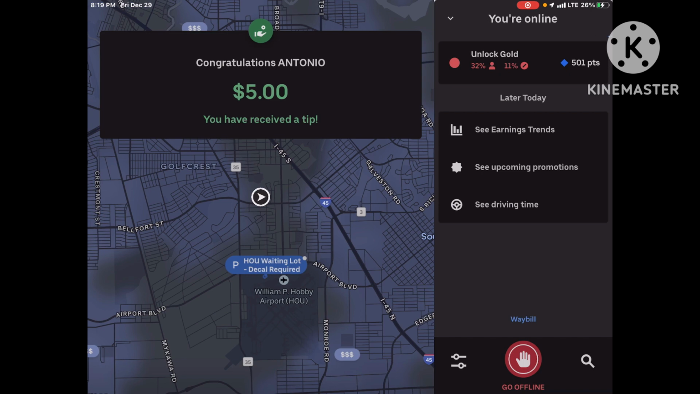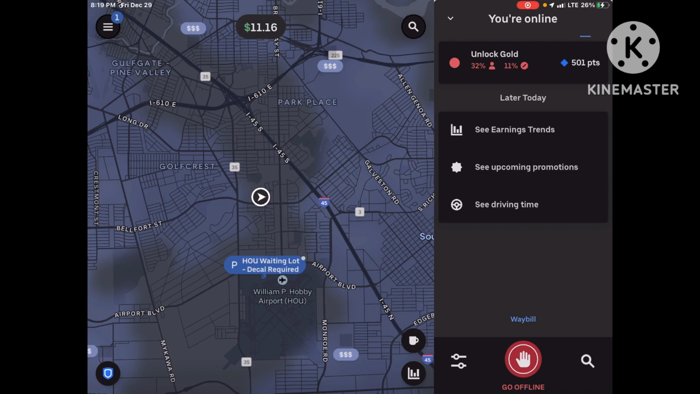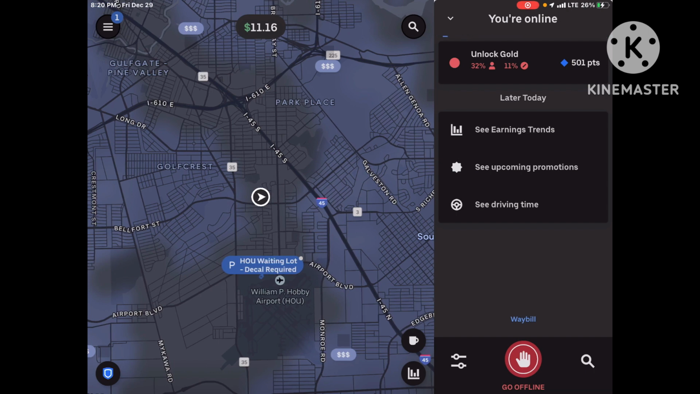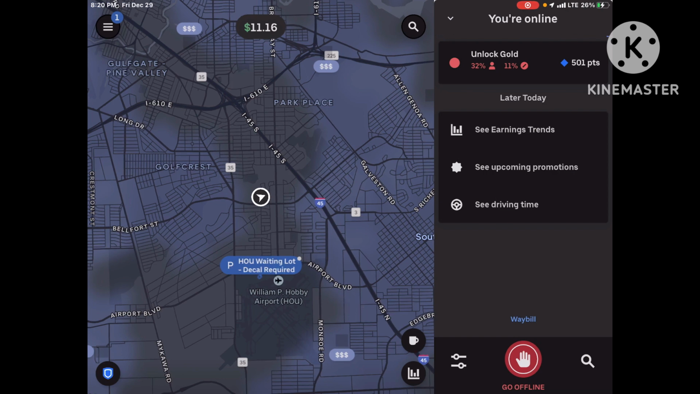Tippo, baby, tippo. Guys, it is very important to talk to your passengers. Get a feel for them. If they don't want to be talked to, or they're not in a talking mood, then fine, give them their space. Make the evening comfortable for them. Have the music soft and nice, the climate nice and comfortable. But if they get into the car and start chatting away, by all means, man, hold that conversation because it will pay off. It will pay off tremendously, guys.